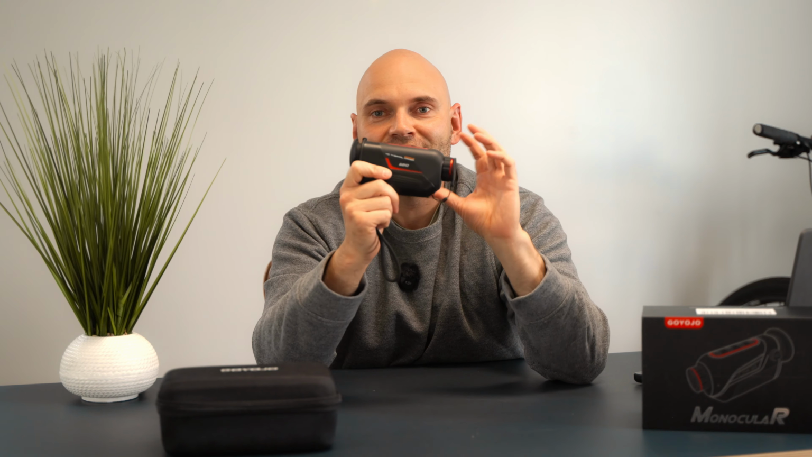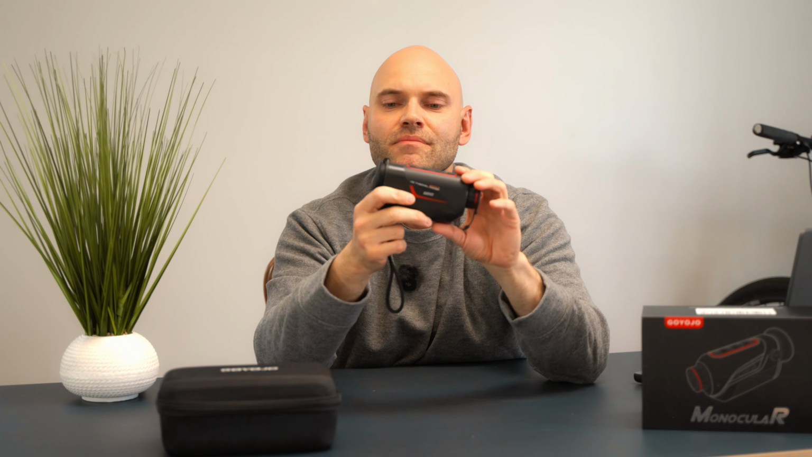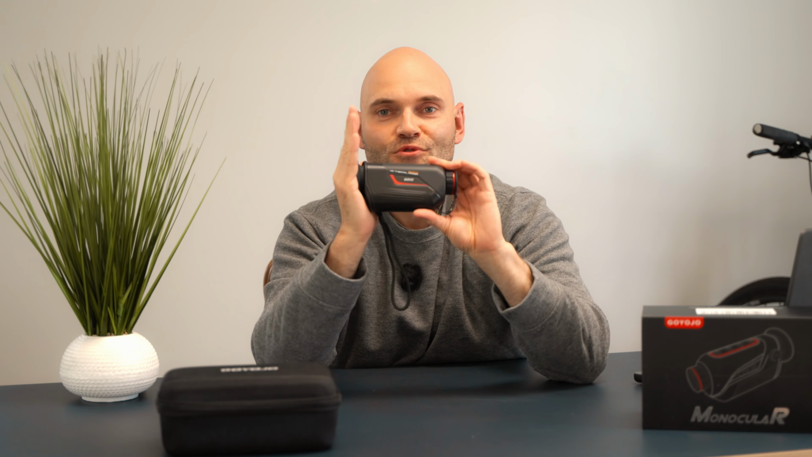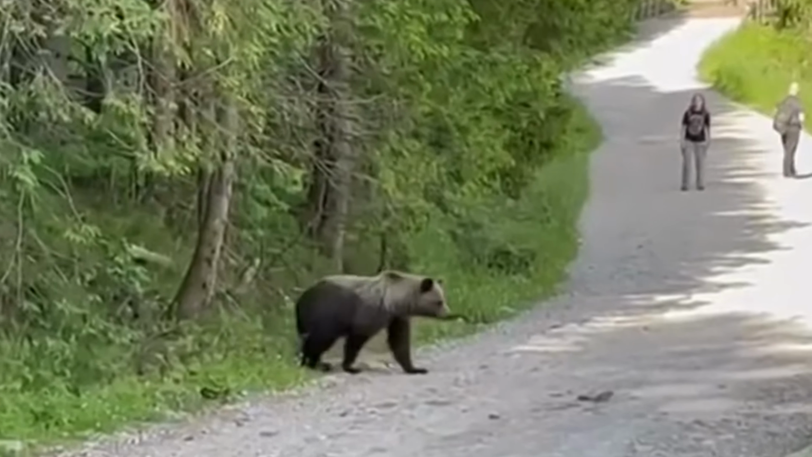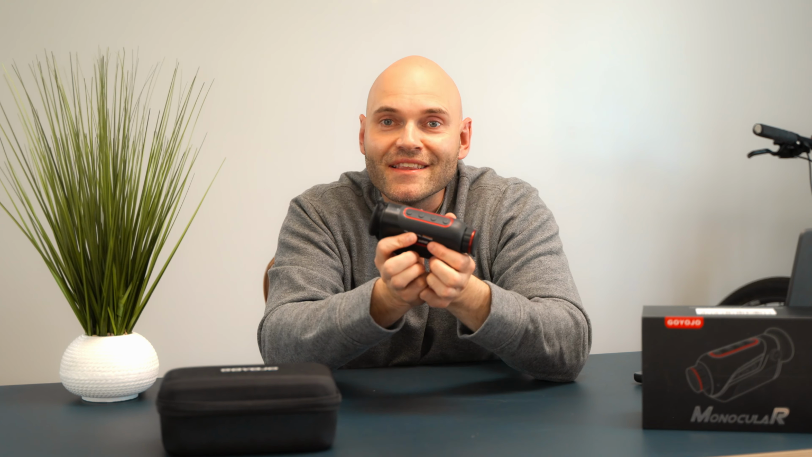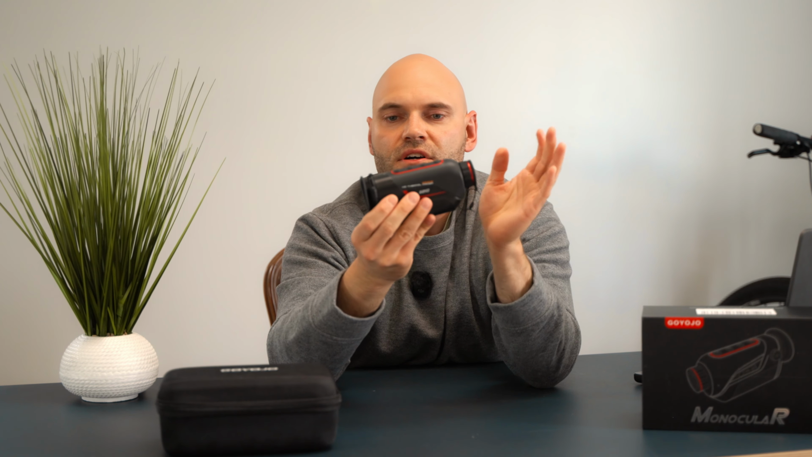I fly drones a lot of the time, and many of my friends were flying FPVs and they were losing drones. Actually, last year I nearly lost a drone and I was looking for it for like 3 or 4 hours. This thing is gonna help me because drones really can emit a lot of heat. So this is gonna help me find my drone for sure if I lose it somewhere. For example, in Poland I am outdoors a lot of the time, where I saw a bear. This was during the evening time, so this is going to be also good to prevent things from happening. So let's talk about the specifications and functions here.